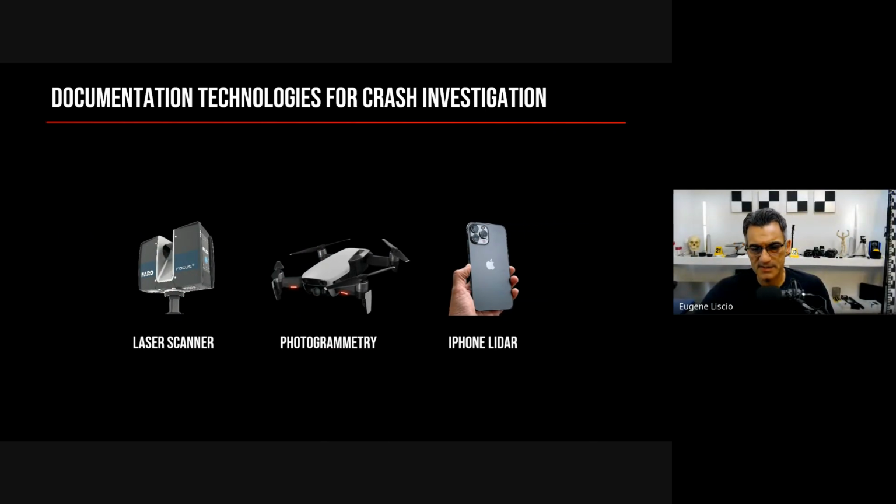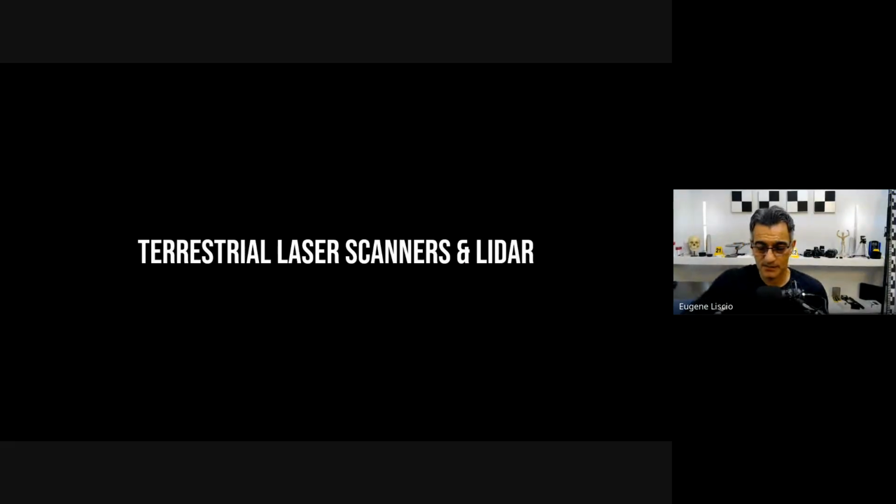We're going to be focusing in on these three things: laser scanner, photogrammetry, and iPhone LiDAR. So let's start with the terrestrial laser scanners and LiDAR. So let's begin with LiDAR. What the heck is LiDAR?